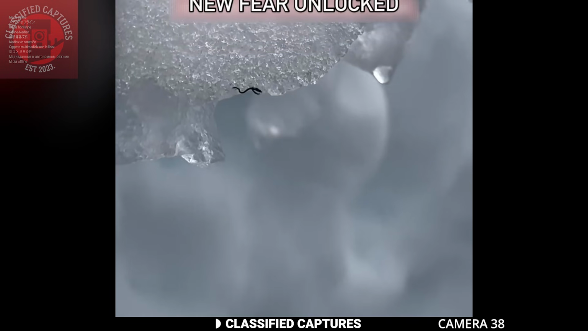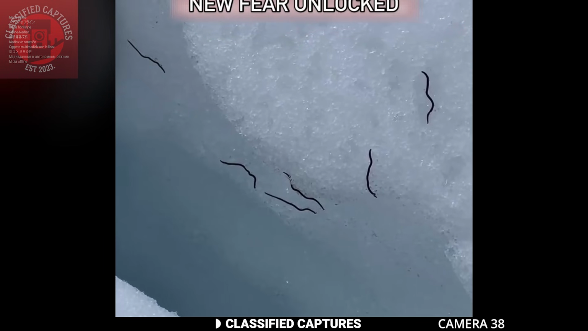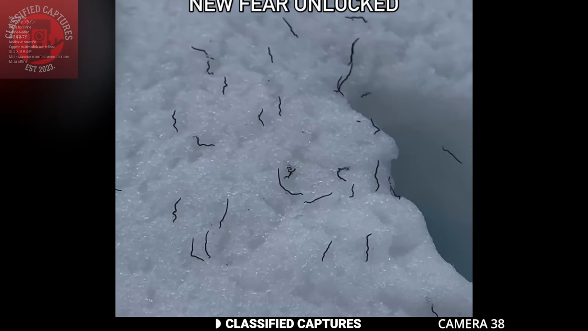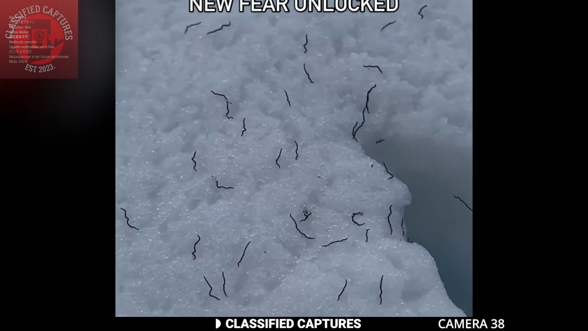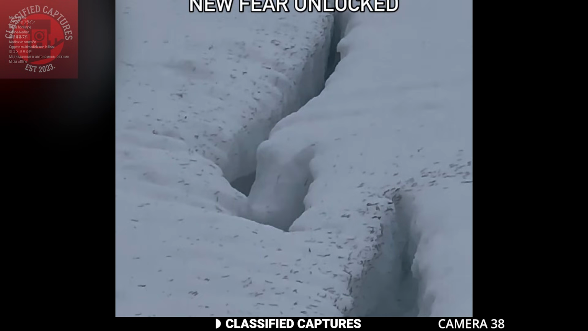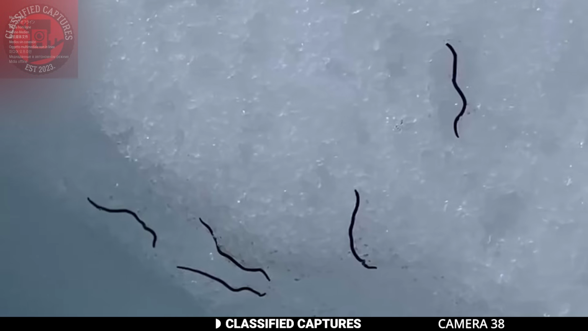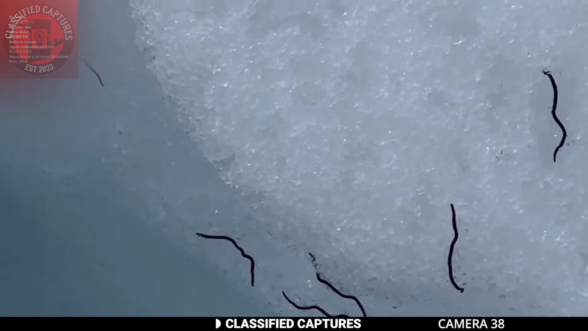Scientifically known as Mesenchytraeus solifugus, they are fascinating creatures adapted to life in the frigid environments of glaciers and snowfields in the Pacific Northwest of North America. They thrive in temperatures just below the freezing point, emerging at dusk to feed on microscopic algae, bacteria, and organic debris on the snow surface.